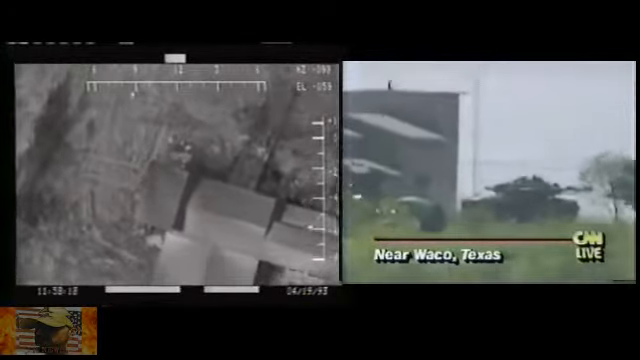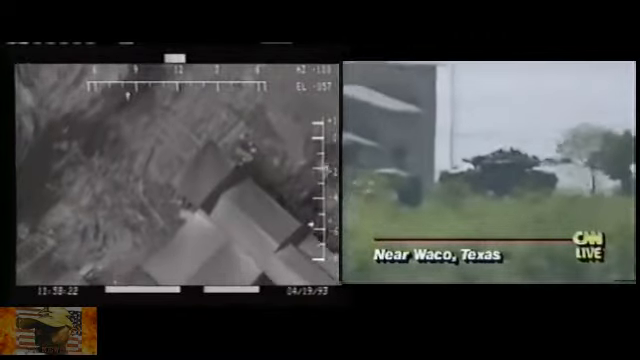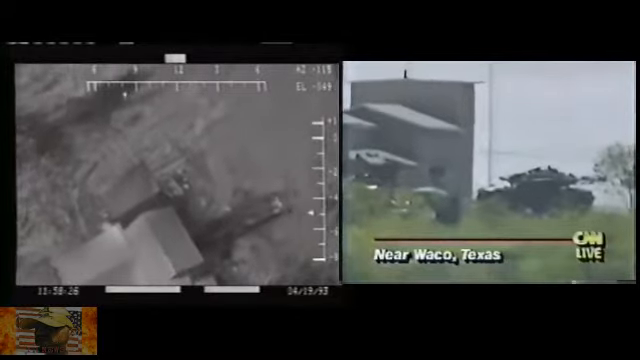As we see, one of the armored vehicles, tank-like, is now moving back away from the building, having made an assault on it. People would come out. And we'll continue our live coverage of this and other news in just a moment.